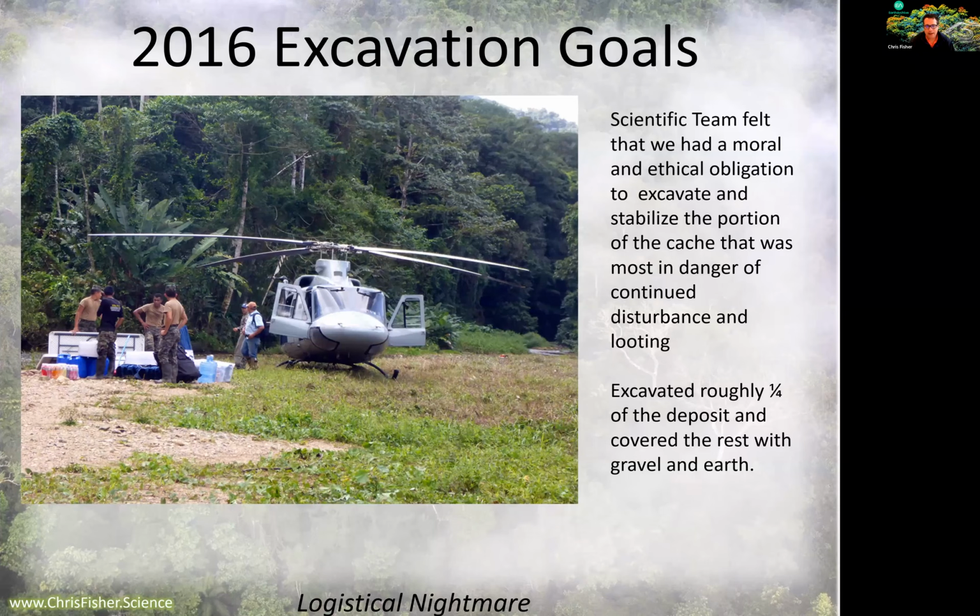That door flew off the helicopter mid-flight, barely missed the rotor and the tail rotor, caused damage to the helicopter, almost killed everybody on it, and scared the absolute living crap out of me, because my people were on that helicopter, and if they had died in the jungle, I'm not sure how I would have dealt with that.